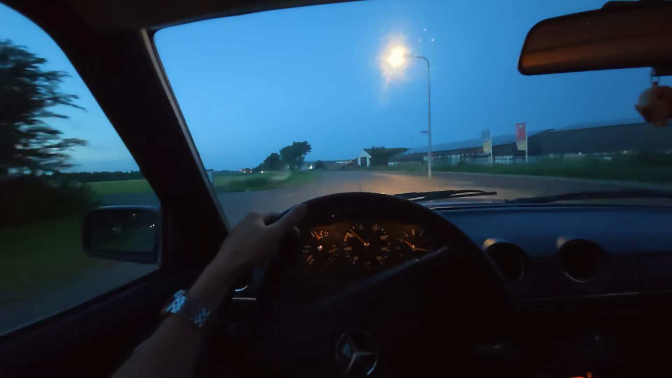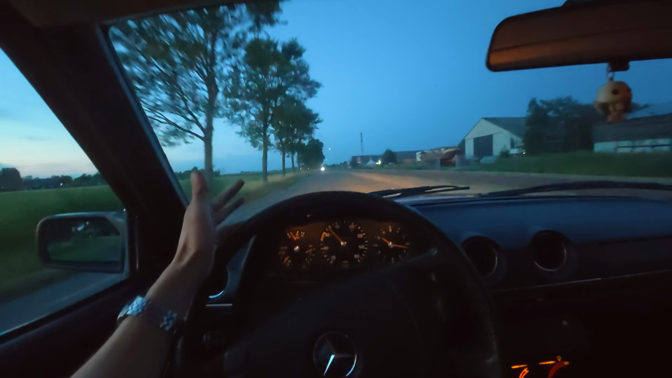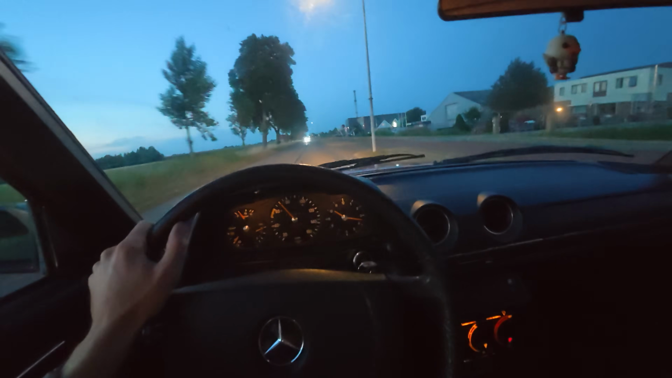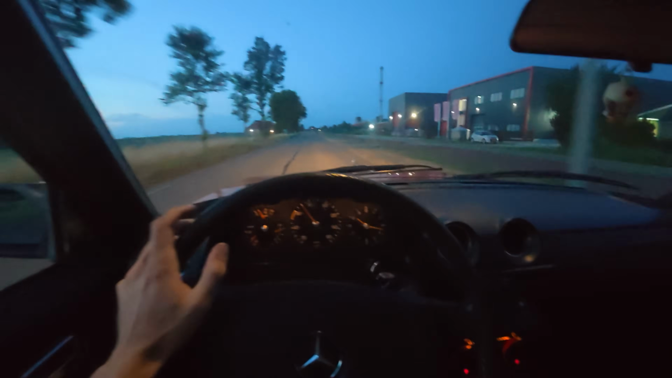Beautiful to drive here in the W123. The other W123 is from my dad, the yellow one, the taxi yellow color. Yeah, that's an automatic. This is a manual. Sorry, but yeah, it's also nice.